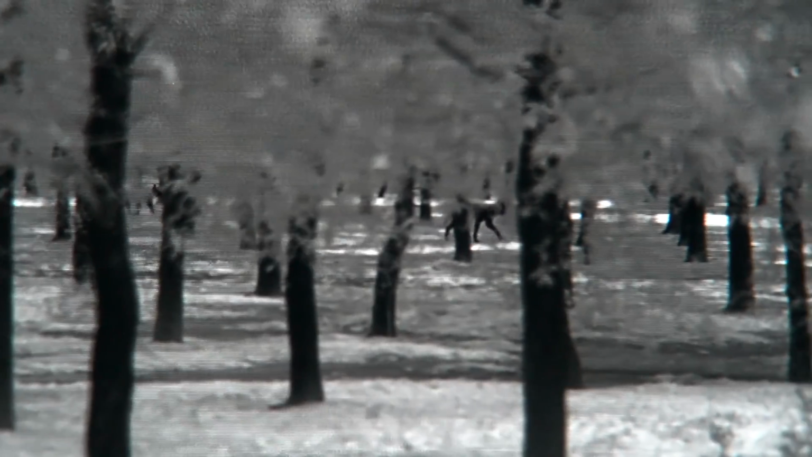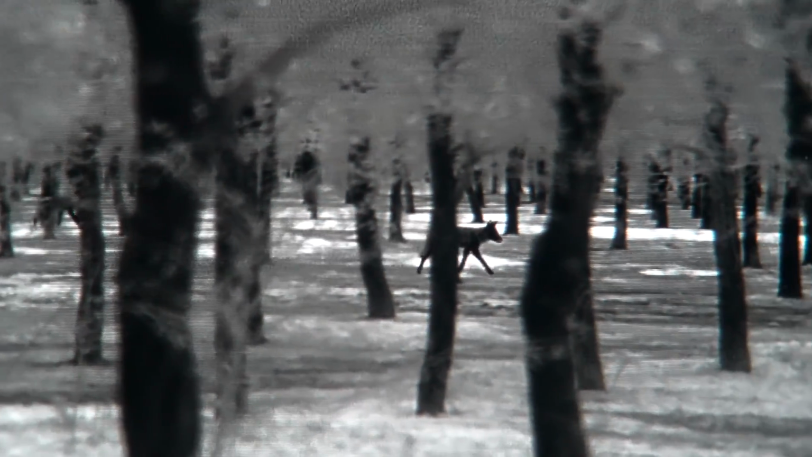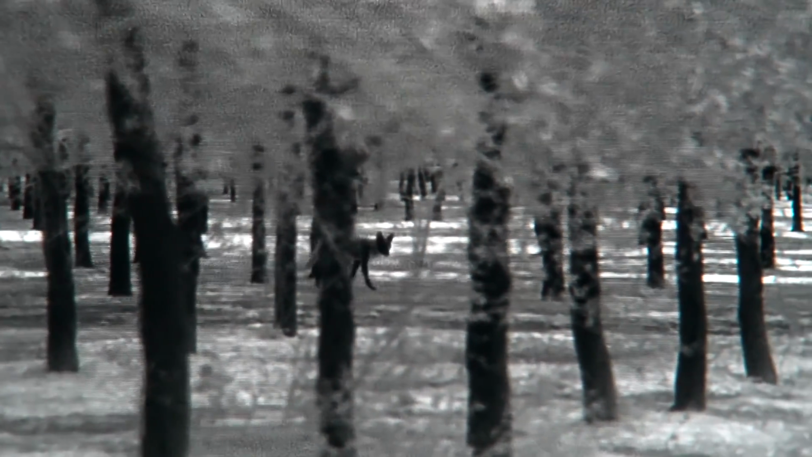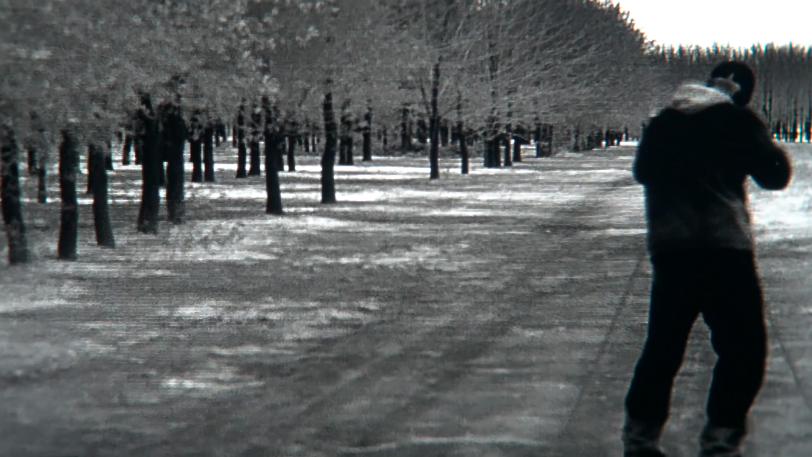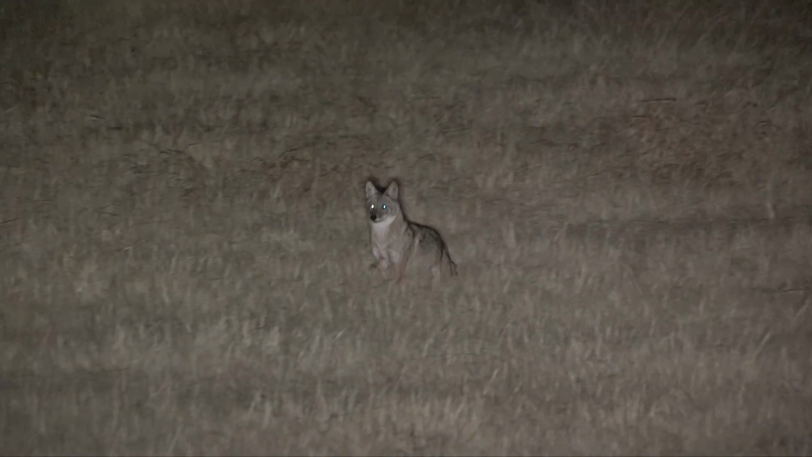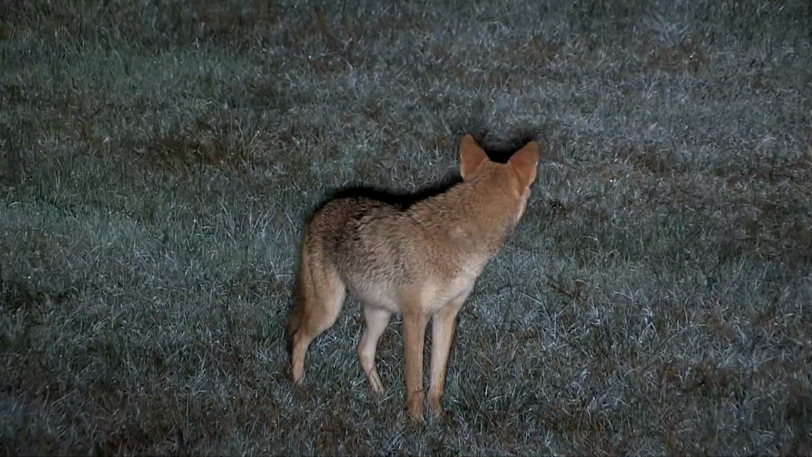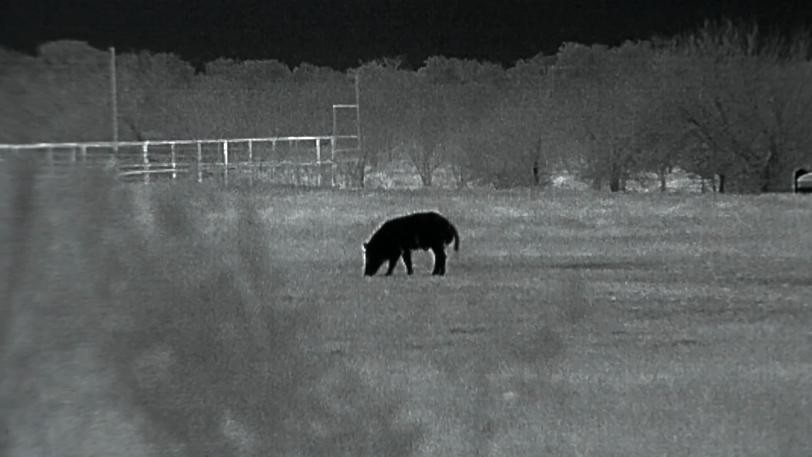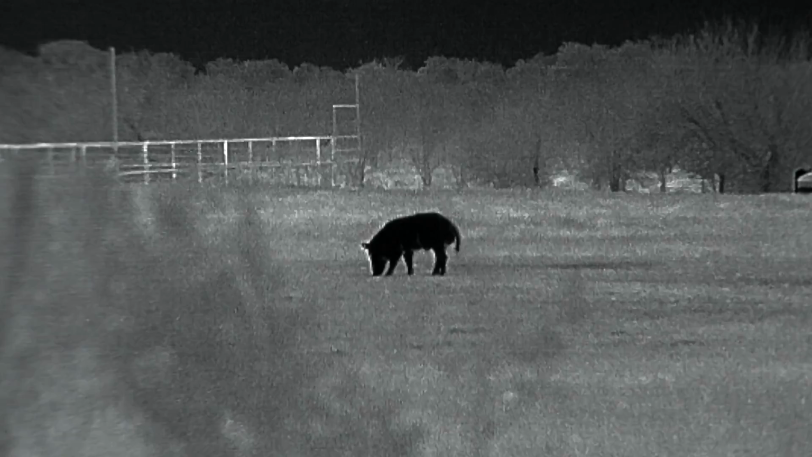Hunting certain coyotes near town presents its own unique challenges that at certain times of the year can prove a versatile night hunter to be a much more effective killer than a hunter trying to force using a call to kill coyotes who are clearly wise to the game. Don't get me wrong. Calling is such a powerful and effective tool that we will always embrace as the foundation of what we do. But it still has its time, and it still has its place.